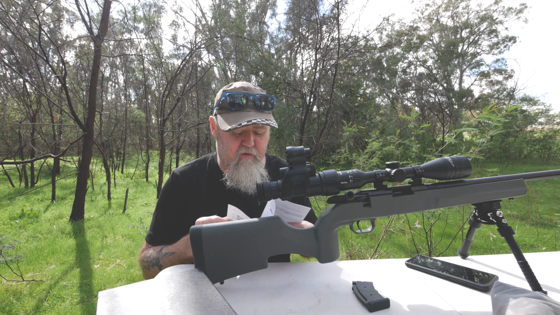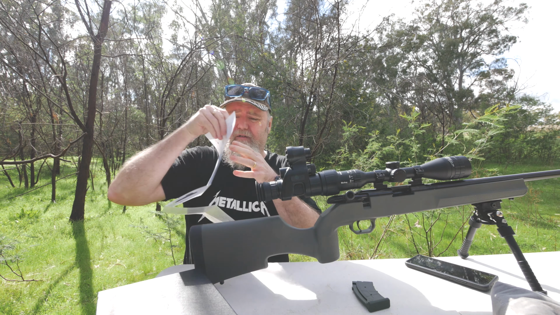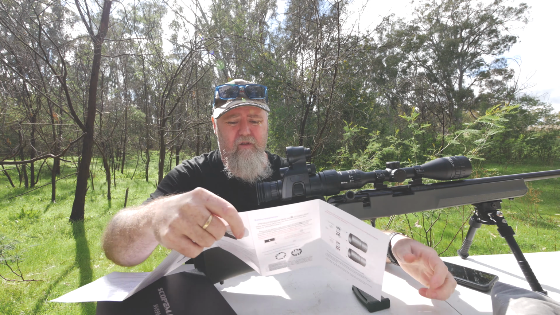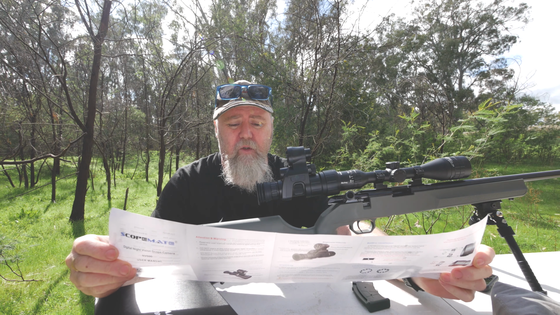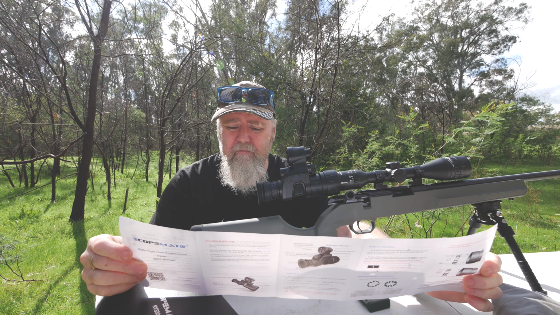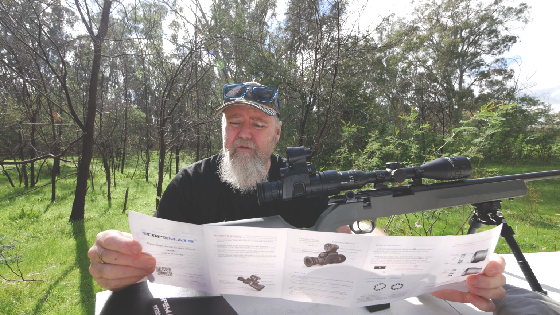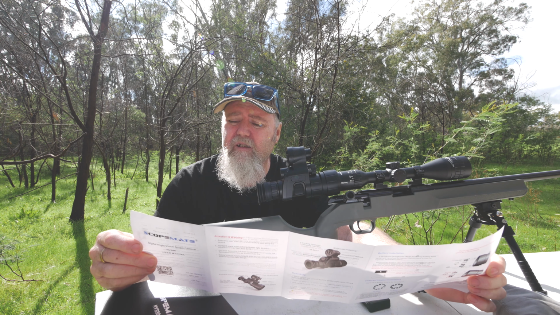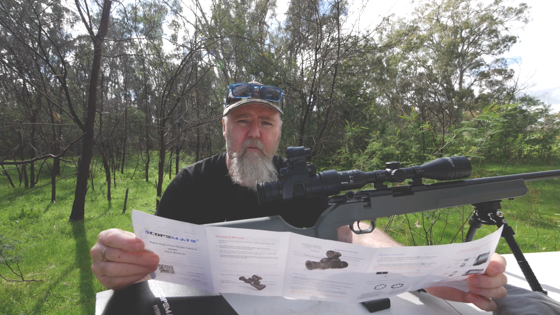Okay, we'll start off with some specifications because that's always useful. I've just got it off the booklet here so I don't have to get scales out and weigh things. It weighs 260 grams. It has 30mm eye relief. It focuses down to 3 centimeters. It has a 16mm lens. It has 850 nanometer IR wavelength.